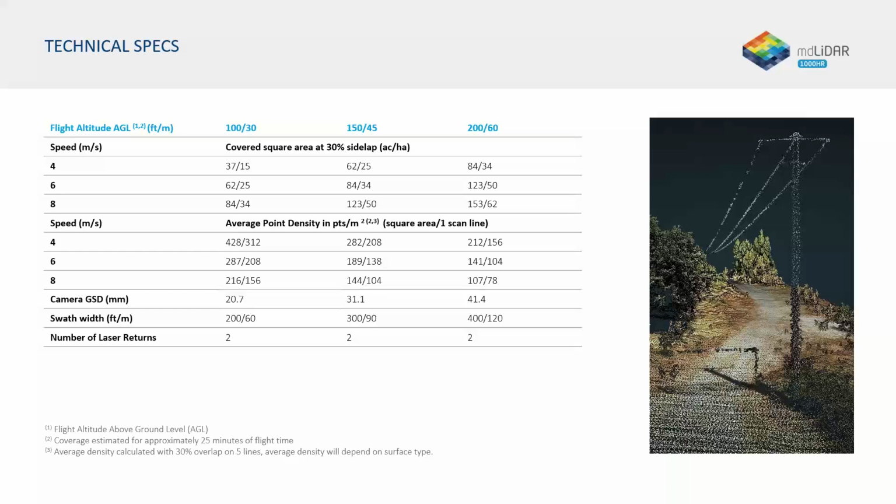The images from the HR payload are going to give you about 4-centimeter per pixel or better imagery. In most cases, this camera is really just designed to colorize the point cloud, but it can produce an ortho if you are looking to produce an ortho with this system.